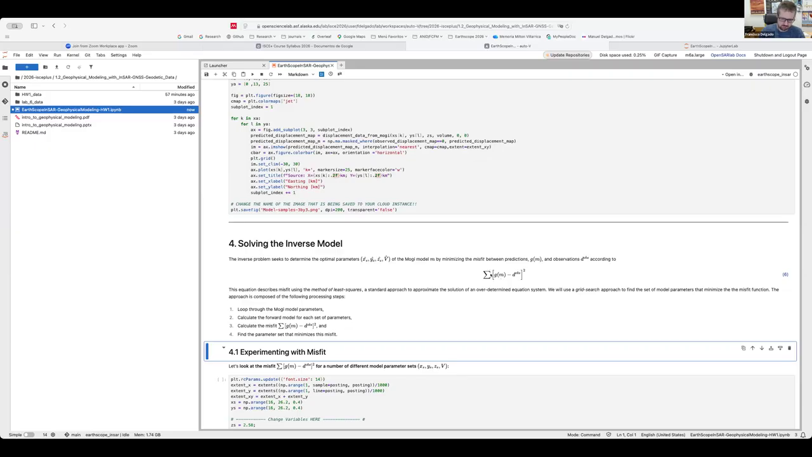So what we're doing is take the predictions of the MOGI model for a given set of model parameters, again, horizontal location along the X and Y direction, source depth, volume change, calculate the forward model, subtract the data, that will give you a number, which is the residual, make it square so the residual is positive, and add all those numbers.